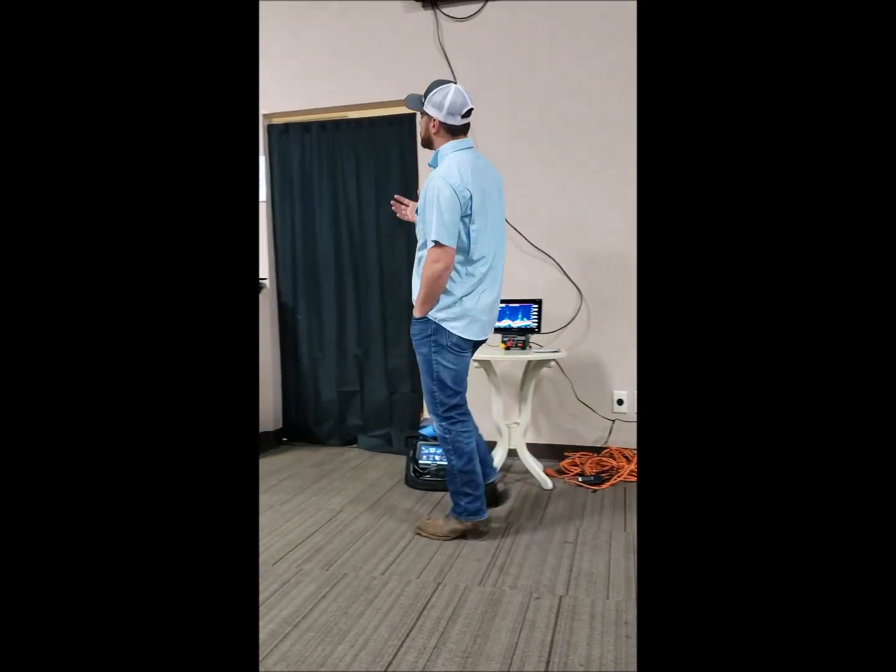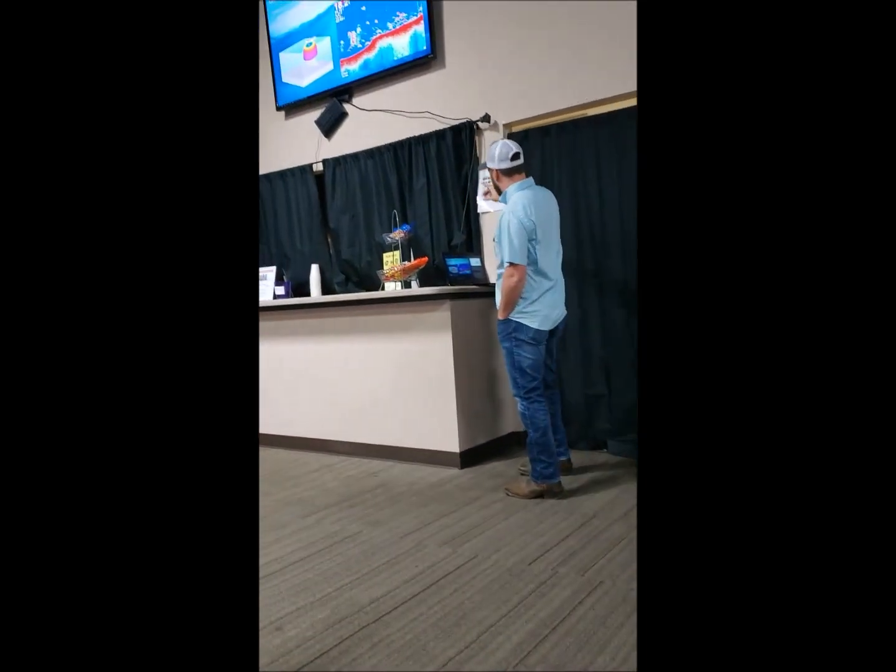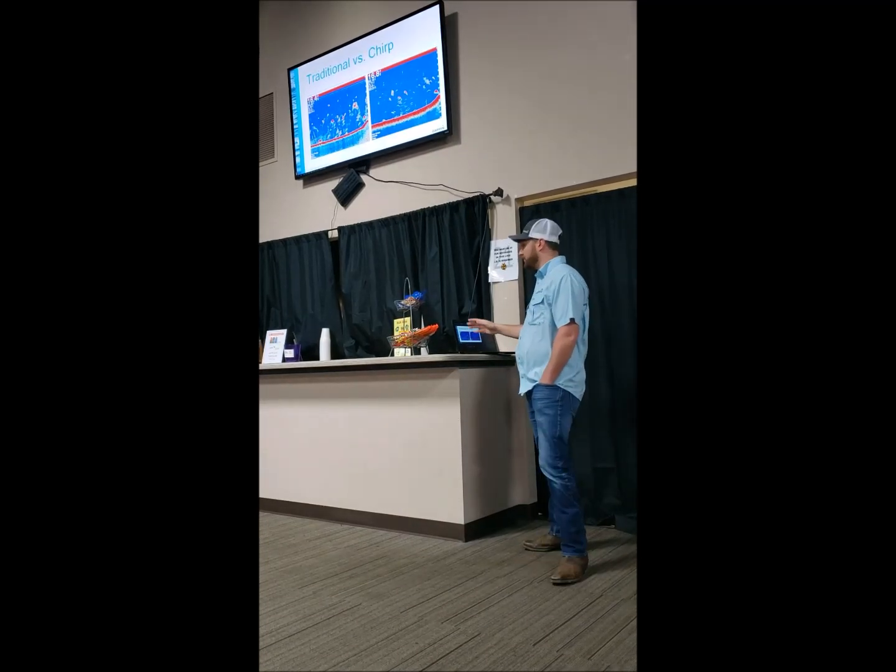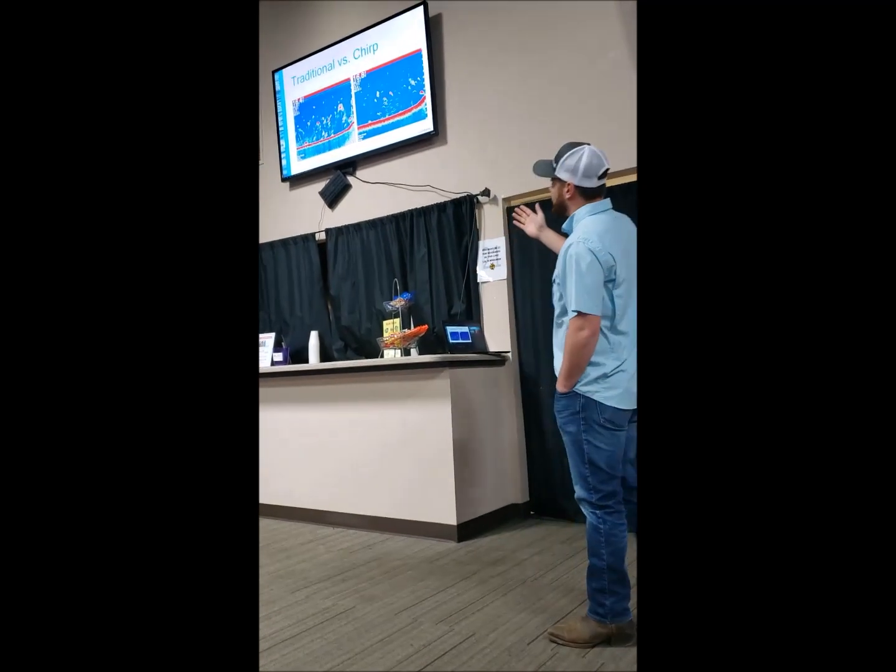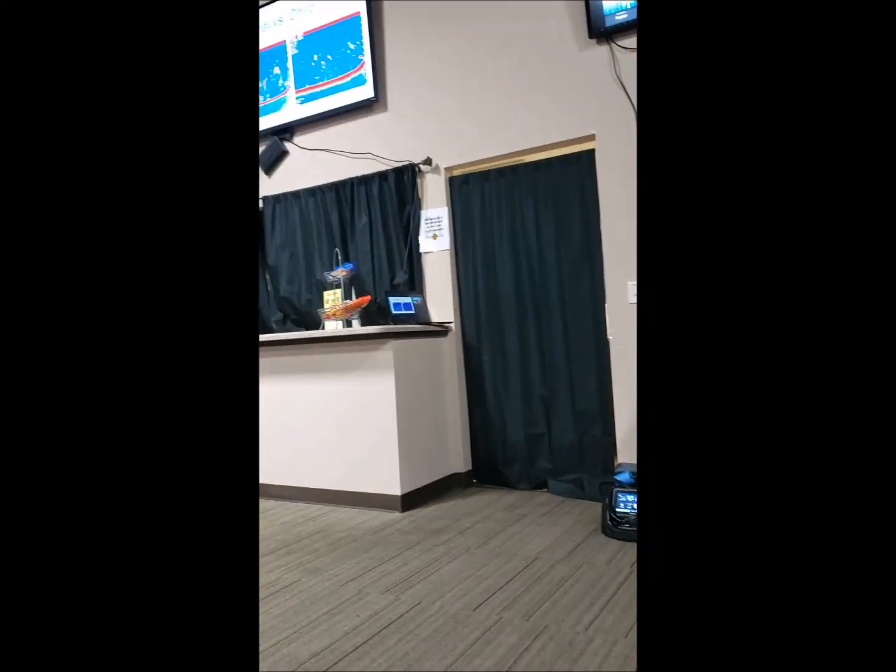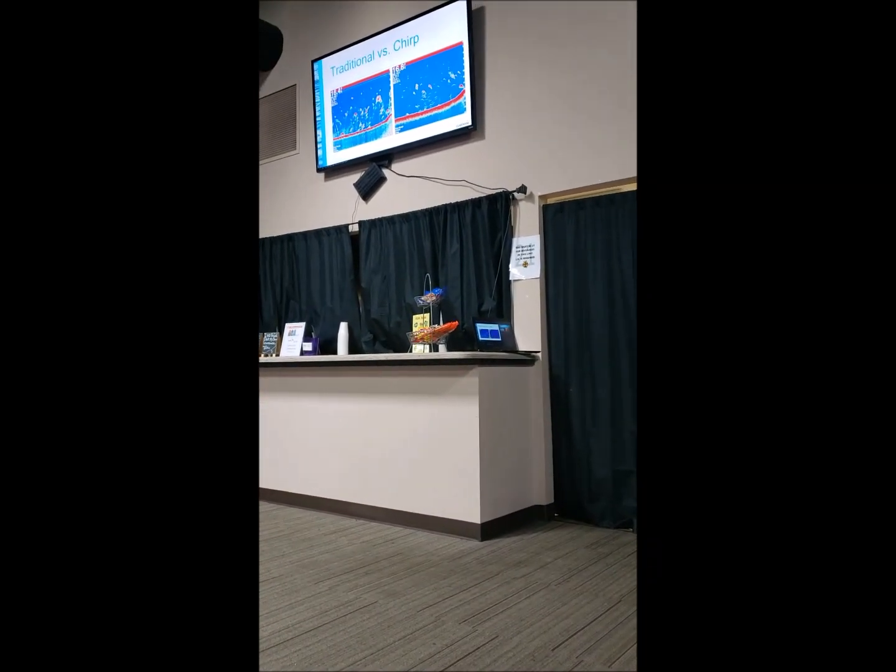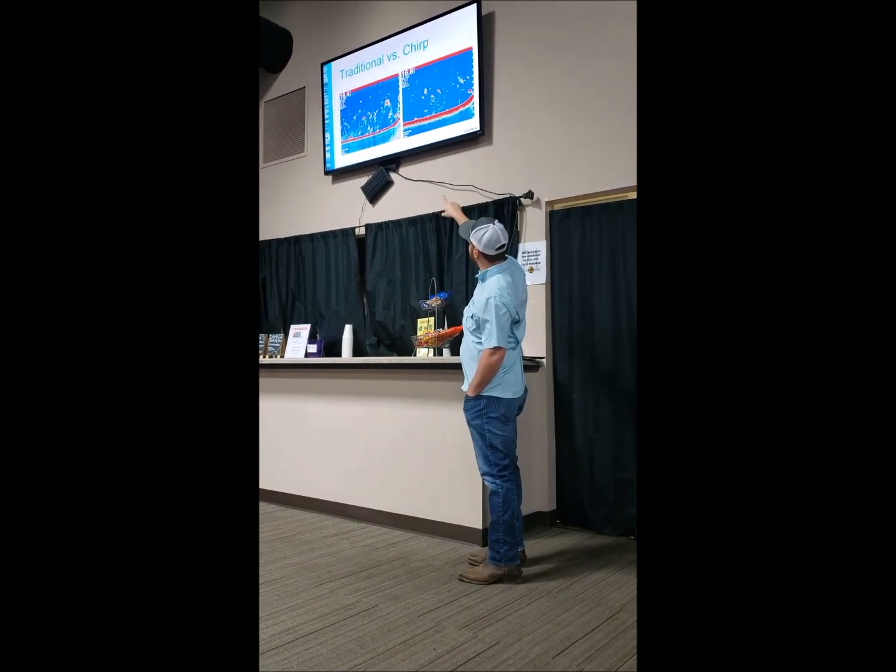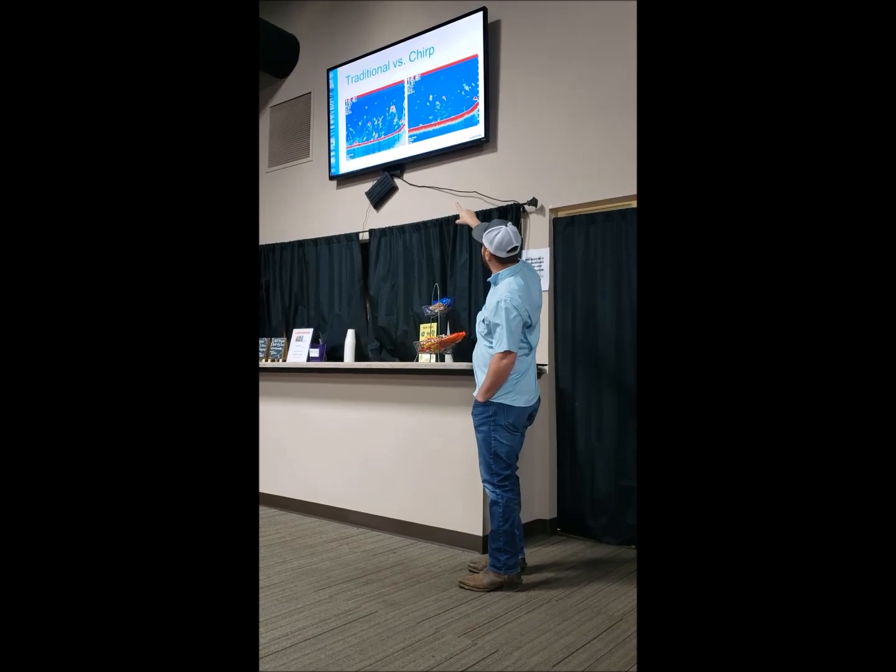So in terms of this here, we can see that really good separation, before and after. On the left hand side of the screen, that was just sonar. On the right side of the screen, we have CHIRP sonar. So you can see the difference in separation, especially in the top left and top right here.